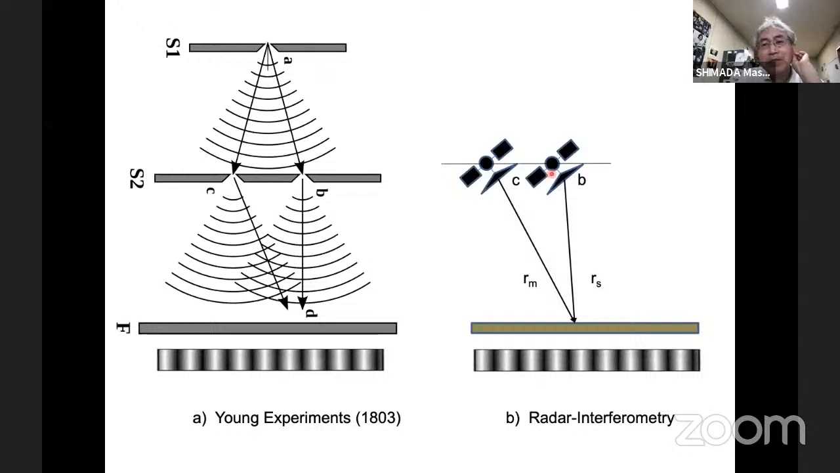And if we put one satellite here at point B and the same satellite at point C here, in this case, the distance between here and here and here are different. So in this case, we can generate a similar wavy pattern like here.